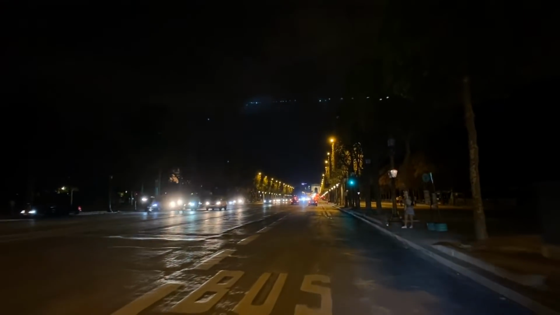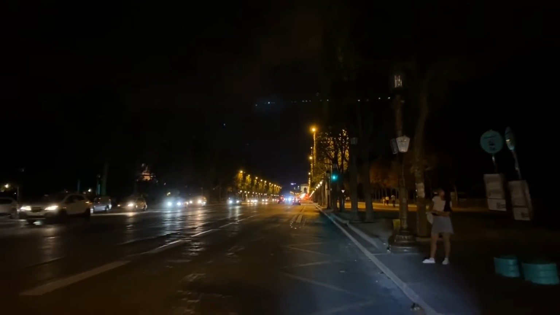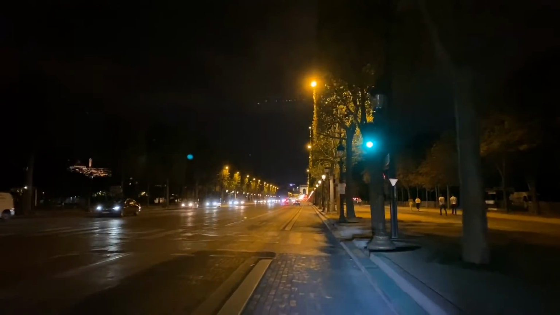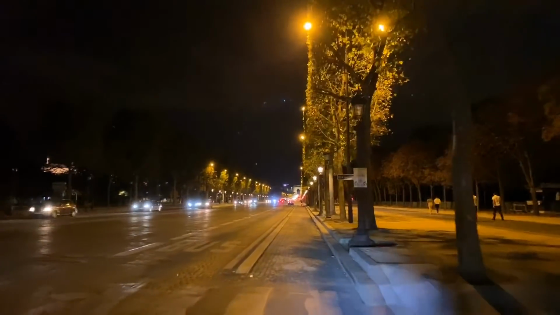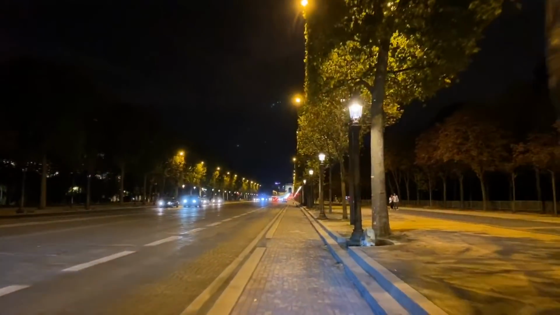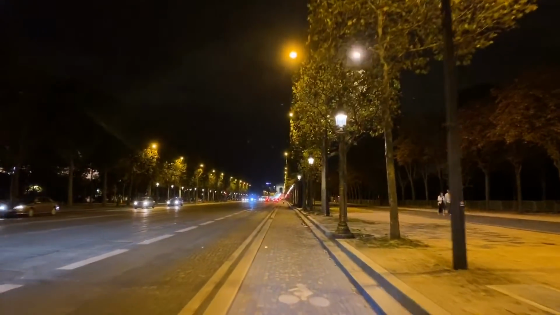Not sure if the locals agree with that statement anymore. Maybe originally. Certainly not the most popular avenue in Paris. For us at least, but